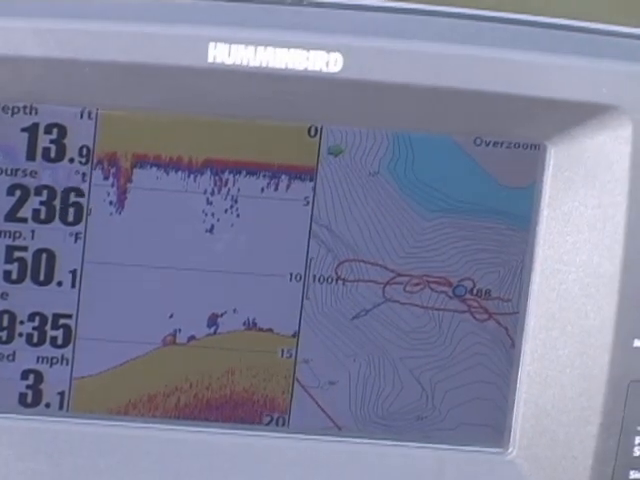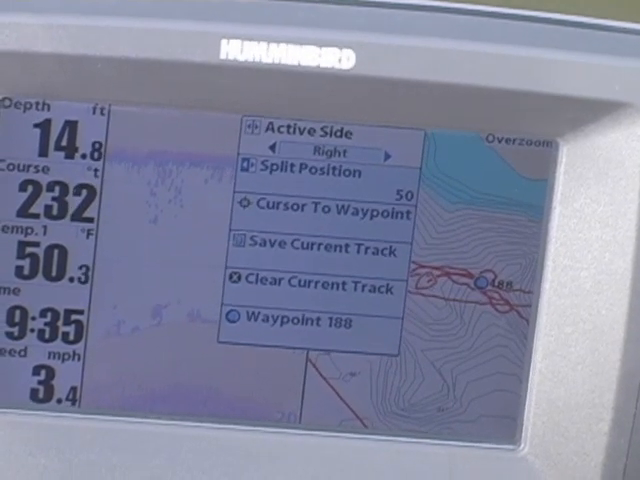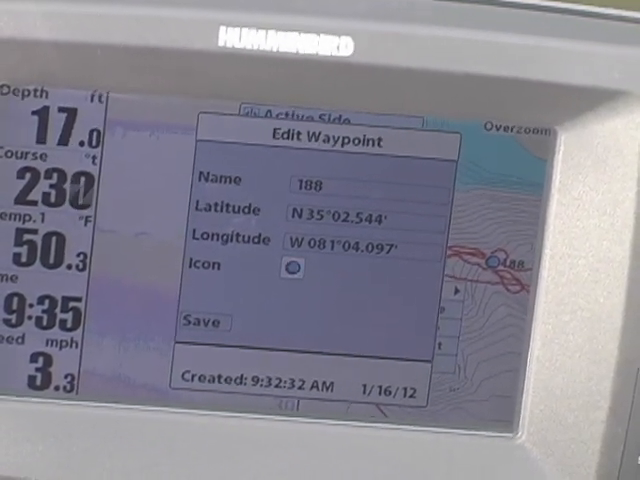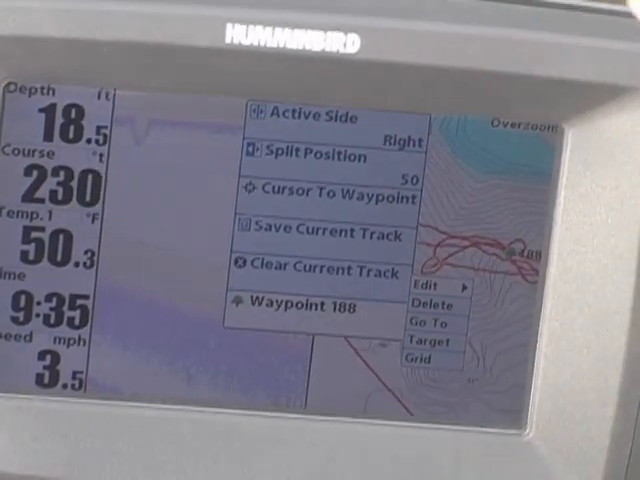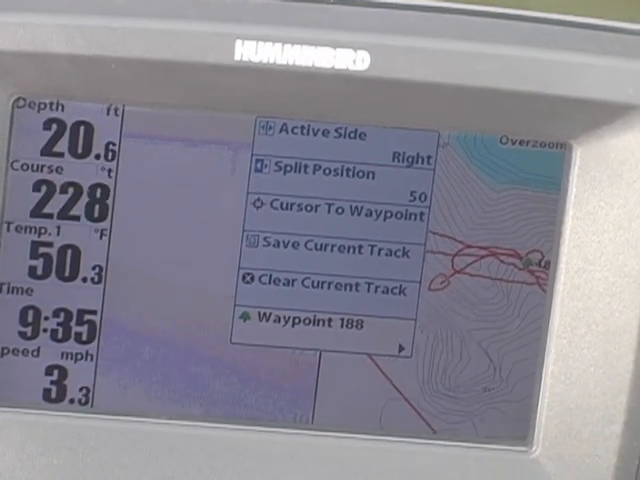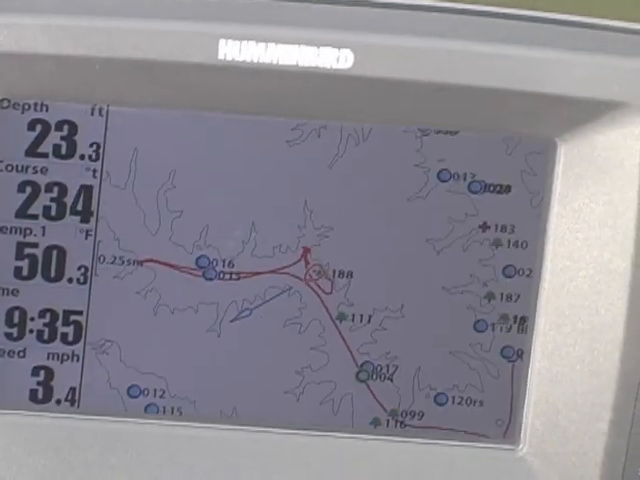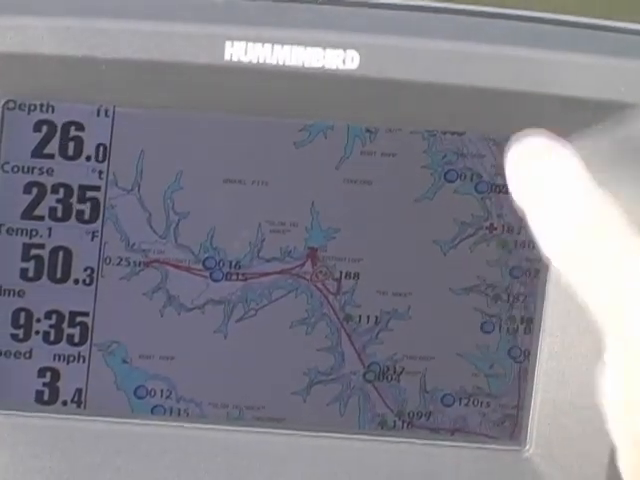That waypoint's 188. Now I can go to the menu and edit this, and change the icon, because I'm using different icons for different things. I use that icon for brush piles, so the next time I'm looking for brush piles, I can take my sonar and zoom out and go, okay, there's one, and there's one, and there's one. Oh, and there's a couple more.